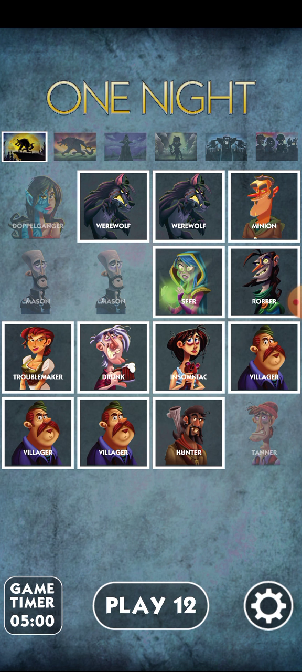But the hunter can pick somebody different. So if say you've got 7 people playing or 8 people playing, 2 are the werewolves, so that leaves you 6 left.